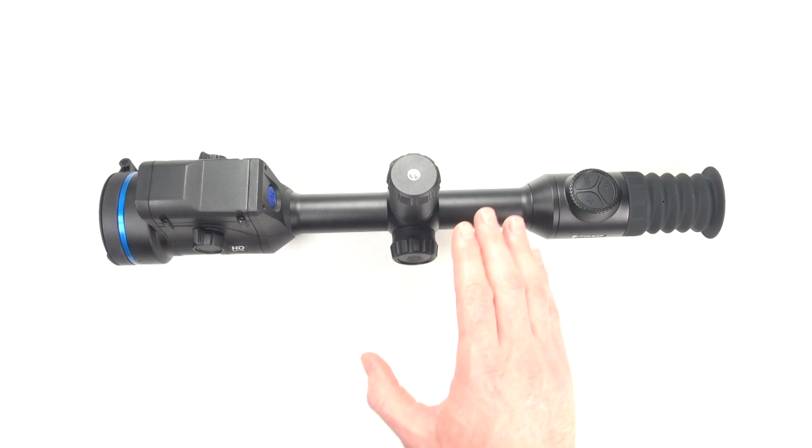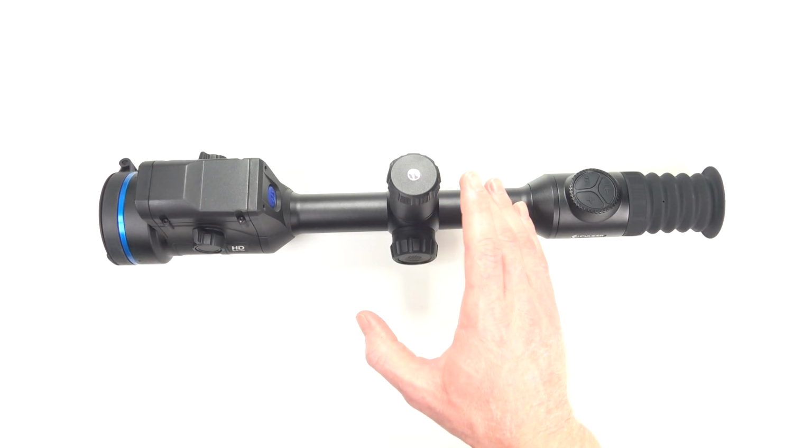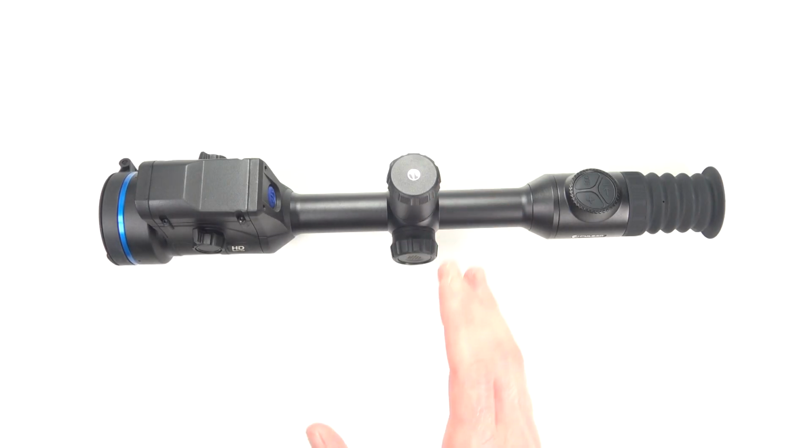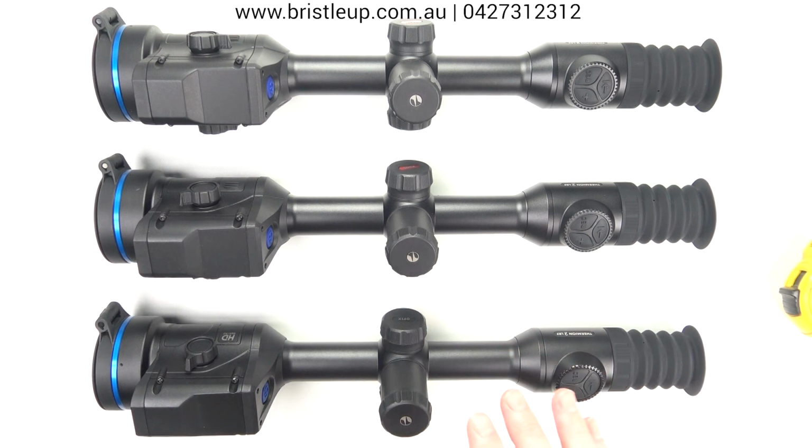So it's not to say that you can't sit back further with other models, it just means you're going to be able to see less of the screen, potentially not being able to see icons and things like that. Ultimately, in most situations, you are still going to be able to see the crosshair in the center and your target regardless. The battery life on the new Thermions is pretty good.